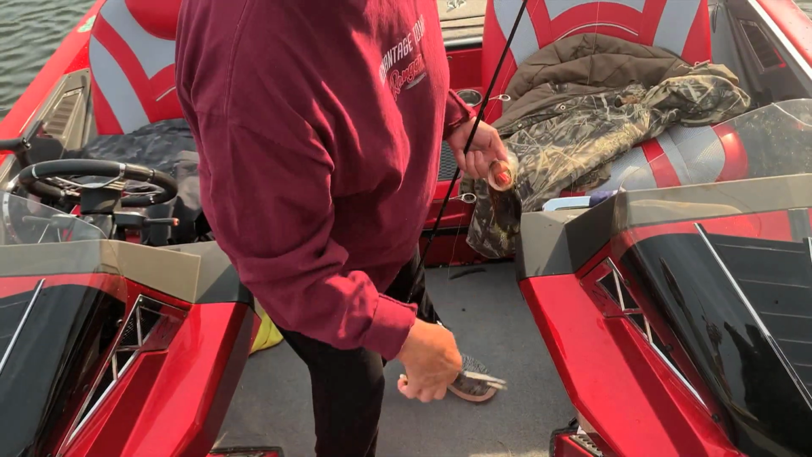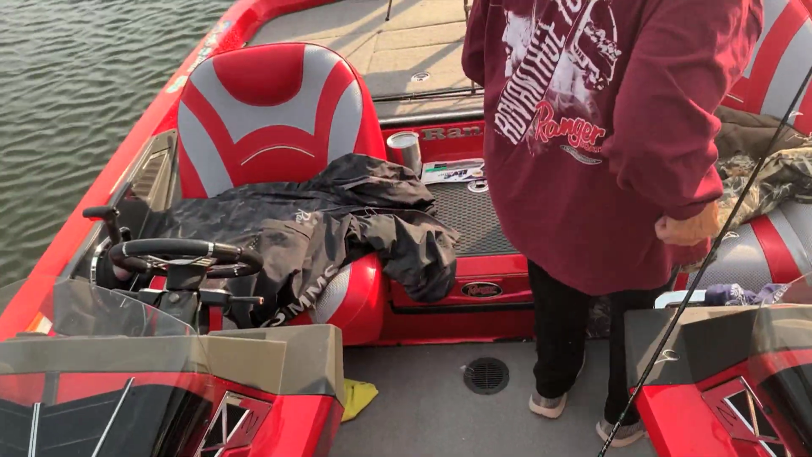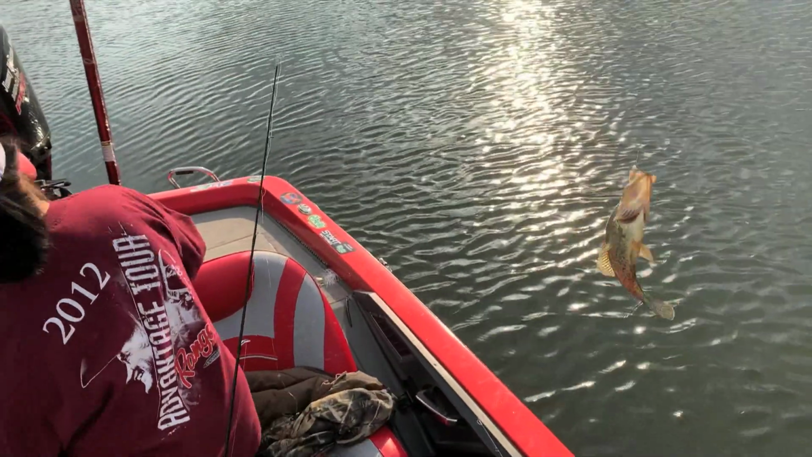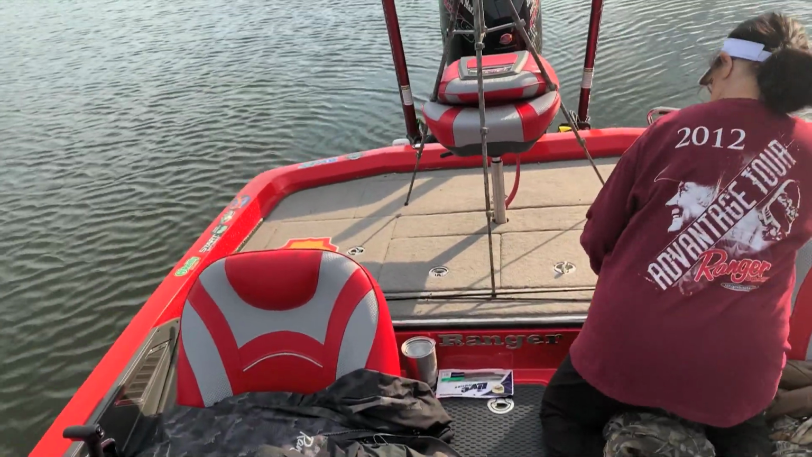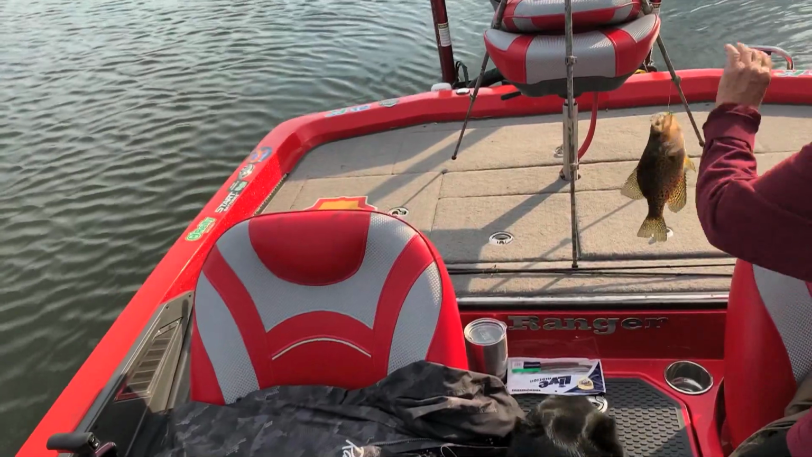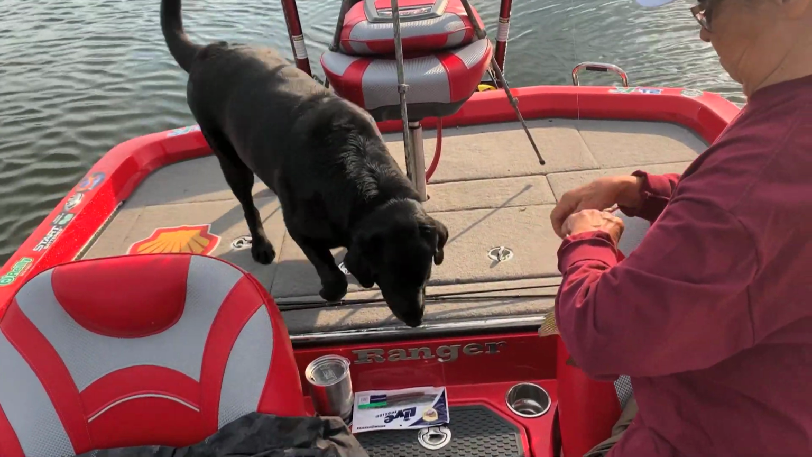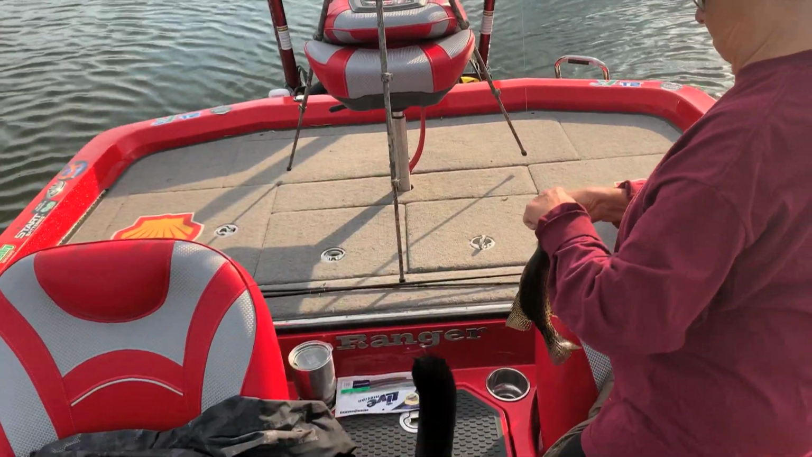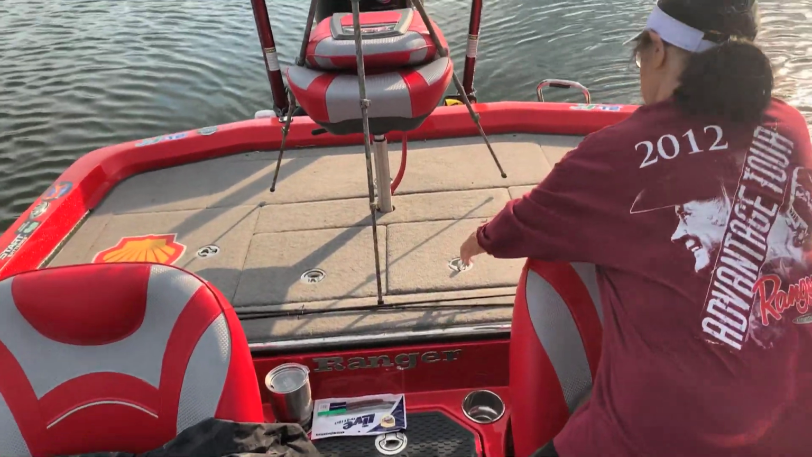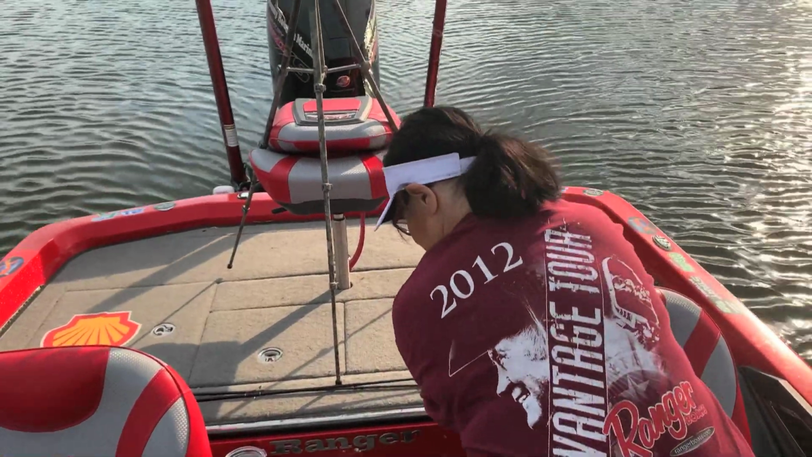Not a bad crappie. Want me to keep it? Yeah, go ahead. We'll keep this one here too. This is just about right. This is the way you do it right here. Beamer, no, get back. Come here, Beamer. That's the way you do it right there. Set the spot lock, catch a fish, let Chris take it off. That works pretty good, doesn't it? I guess for you.